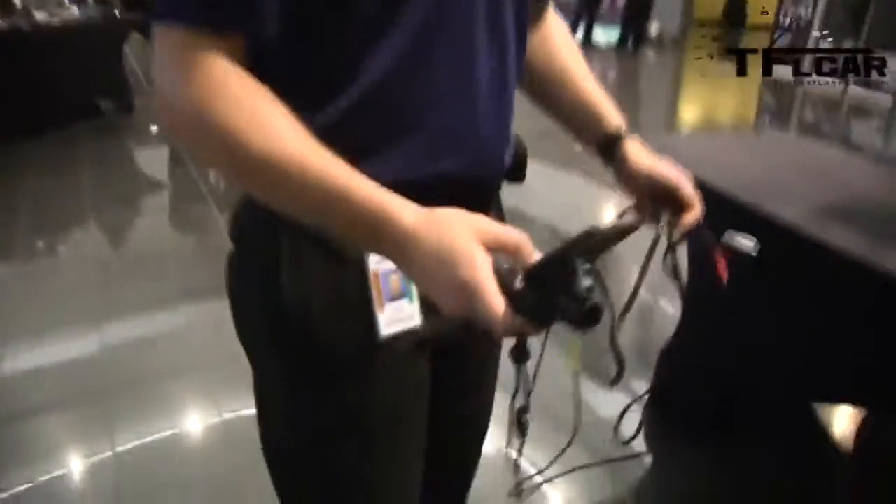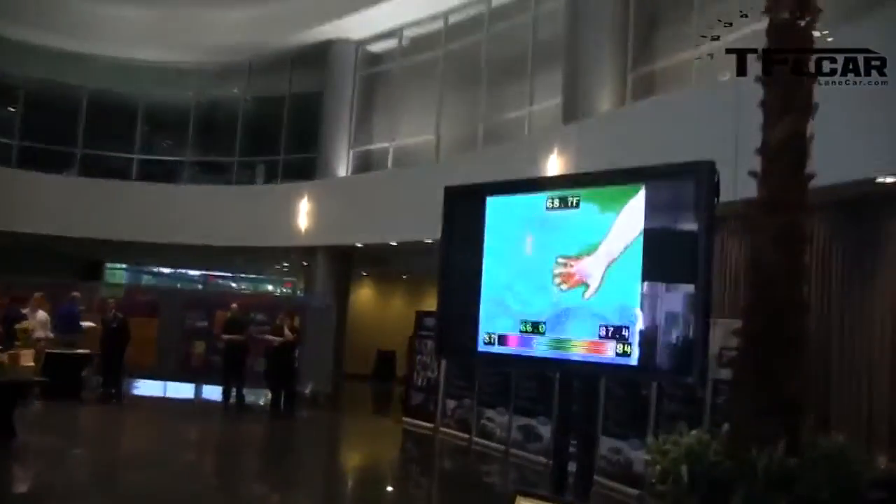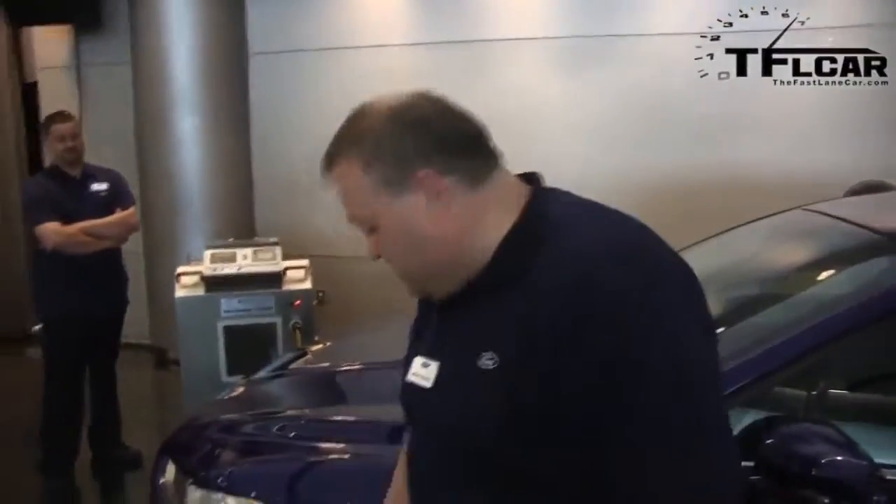All right, so show me. We'll show you with the camera. So he's got the thermal camera. You've got the business end of this thing, right? All right, so let's see you do this. Right, here's my hand, see? Moving around. Yeah, got your hand. And I'm going to just touch the car. Hold it there for about 10 seconds or so. And then I'm going to let it go, and there's your heat signature. It's pretty sensitive. Picks up just that small heat transfer.